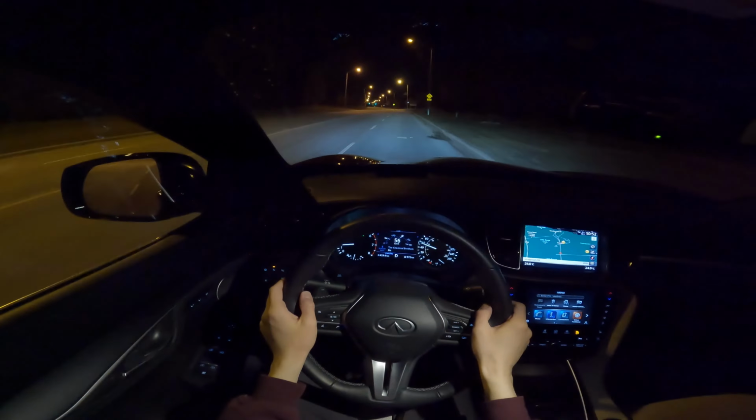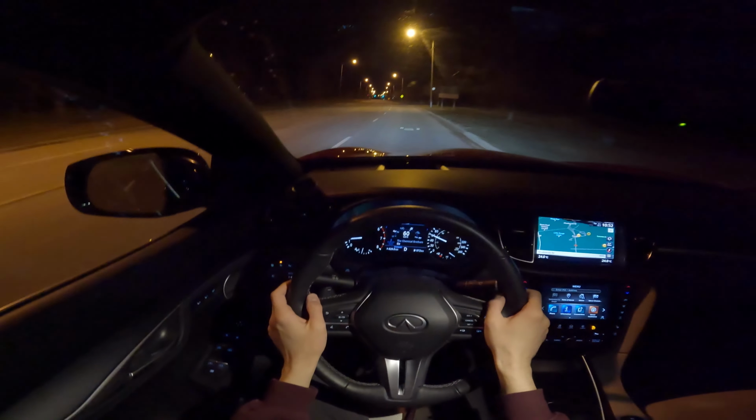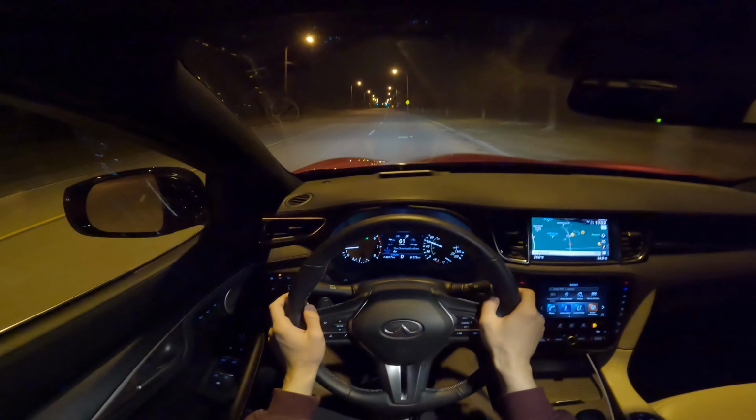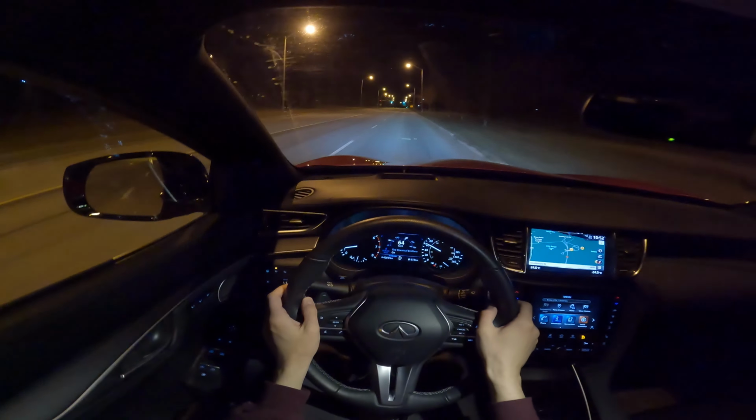Okay, but that's the end of our night POV test drive here in the Infiniti QX55 Sensory. Like I said, for my full thoughts, click in the top right hand corner or somewhere on your screen probably by now for the full review where we talk about everything.